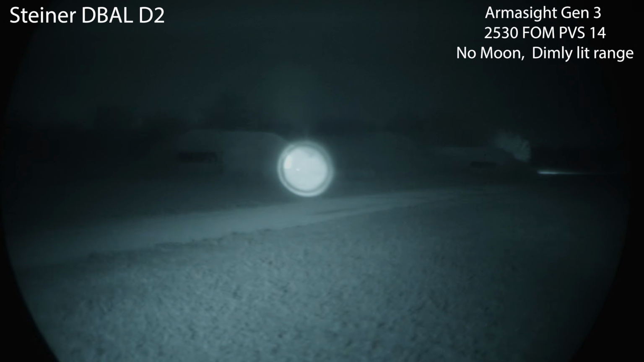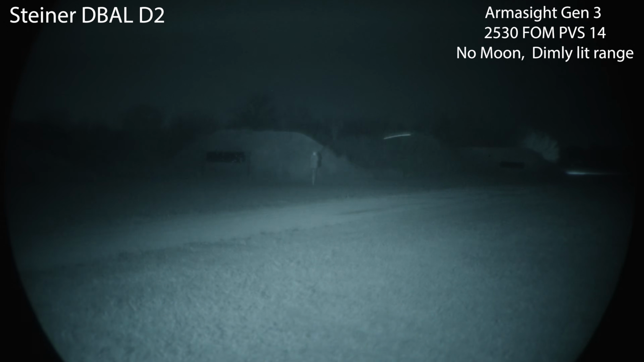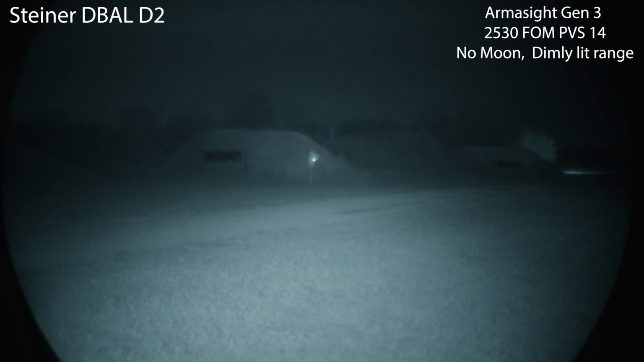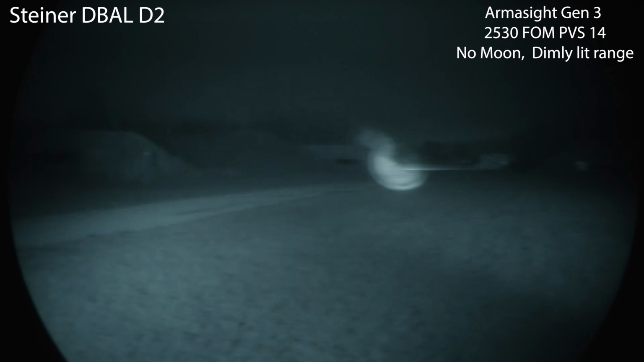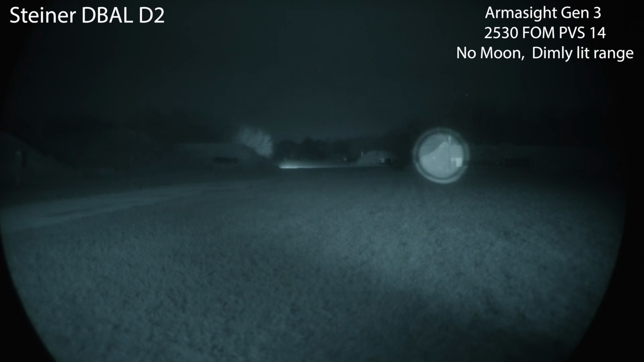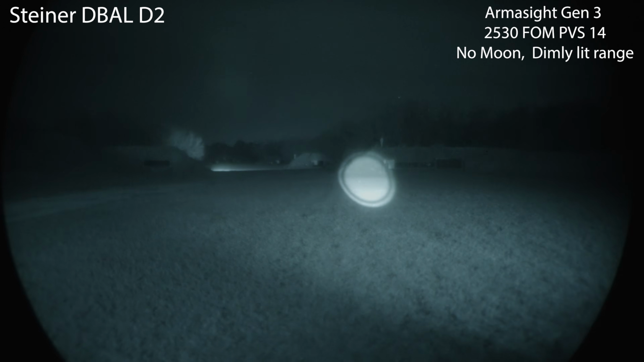No issues. See with the diffuser, still kind of lighting up the environment. Pretty solid.